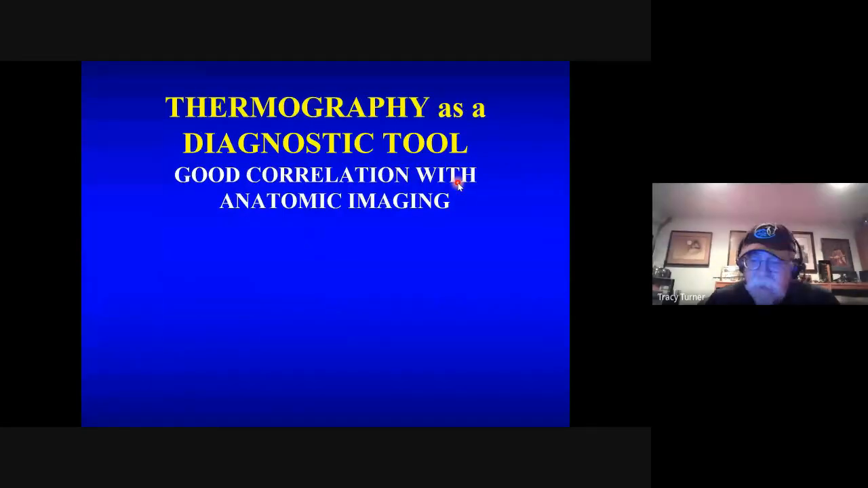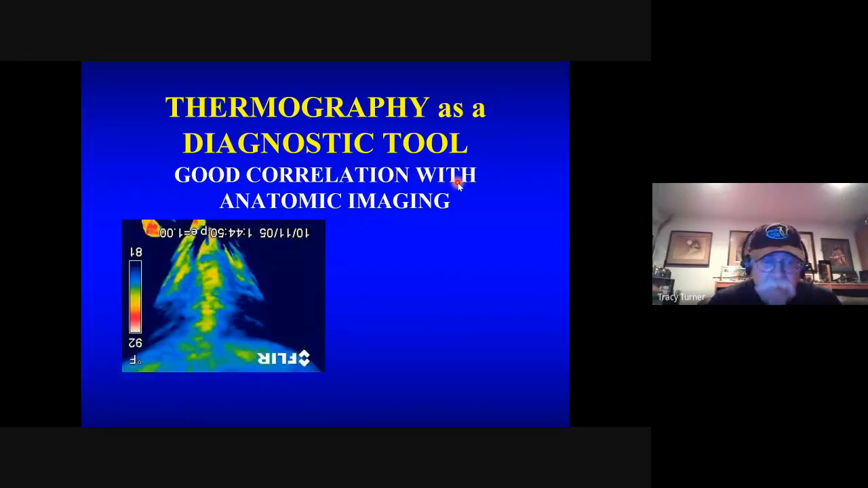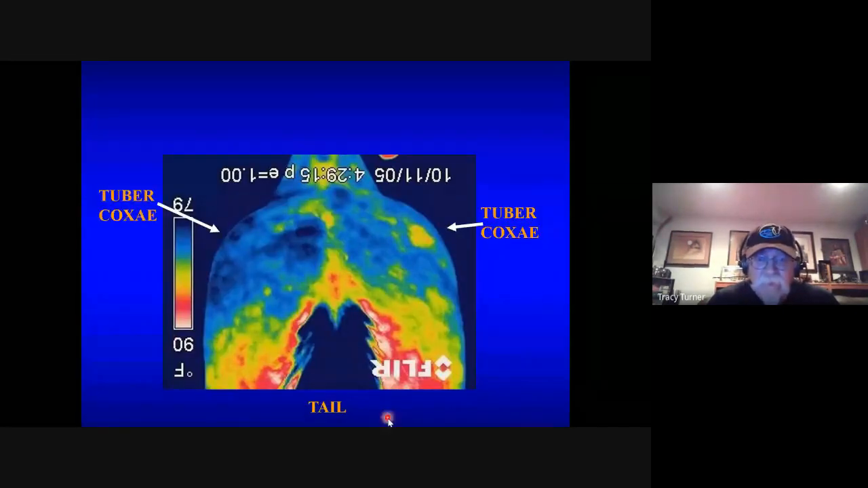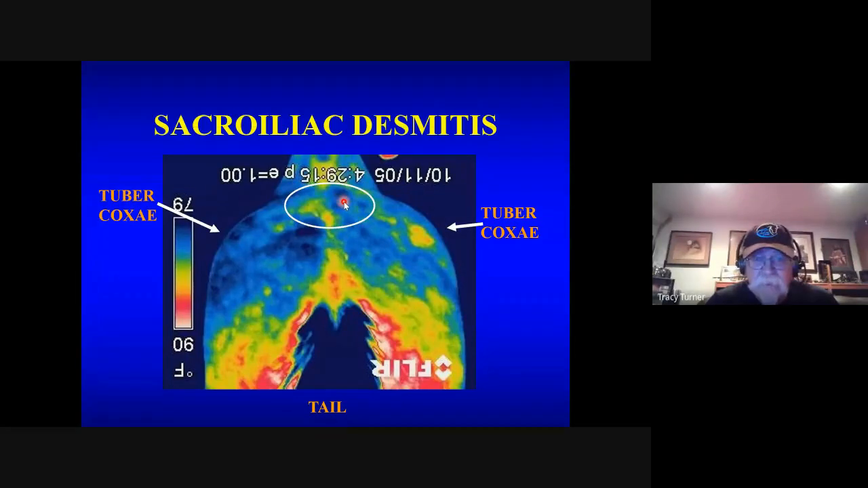So we have had excellent correlation between thermography and anatomic imaging. Again, we have these three different patterns we recognize associated with dorsal spinous process injuries, and when we radiograph them, boom, we find them consistently. Same with the sacroiliac area. So here's that image again. We come back, we can ultrasound that.